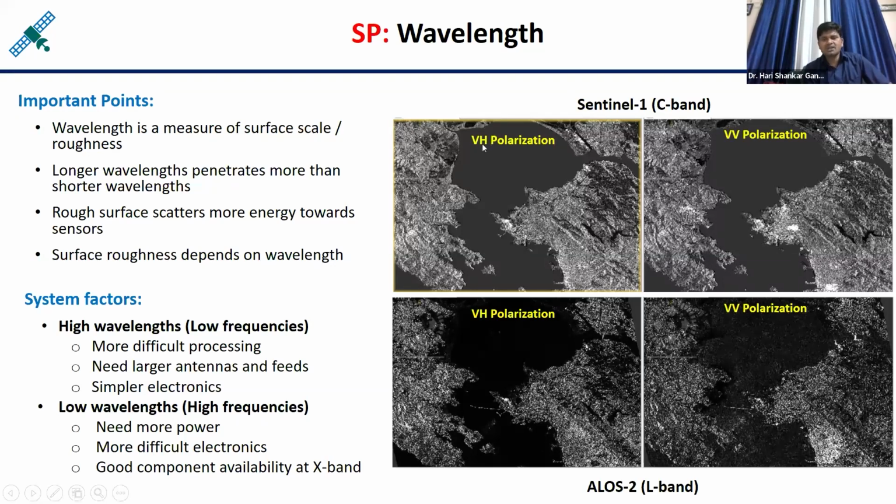The meaning of this is that when the signal was transmitted from the satellite, the polarization of the signal was vertical plane polarization, and after interaction the signal went back to the satellite, and that time the satellite captured or received the signal. At the time of reception of the signal, the polarization was horizontal.